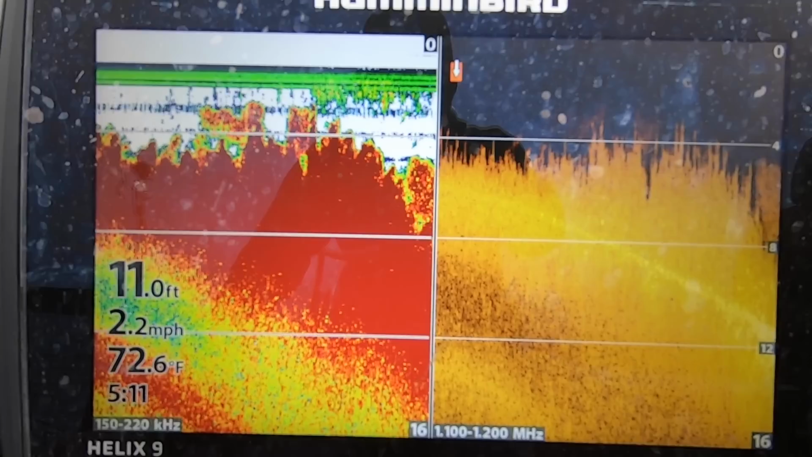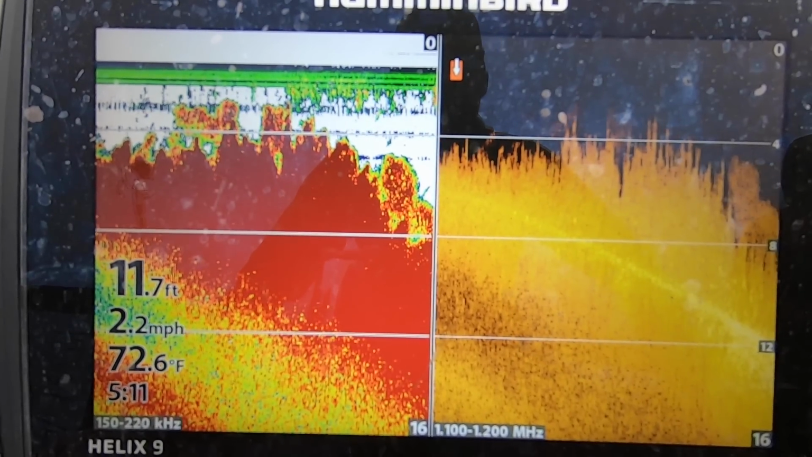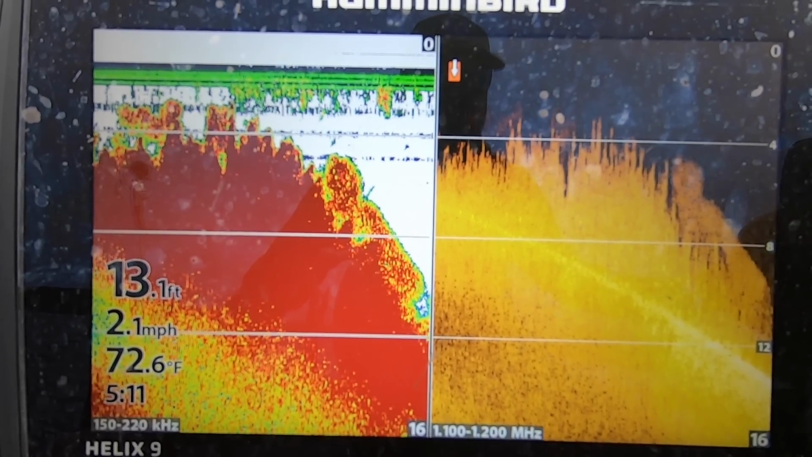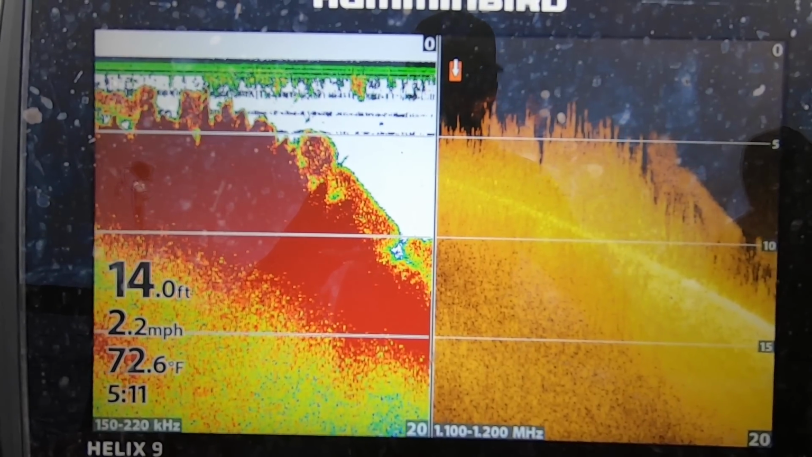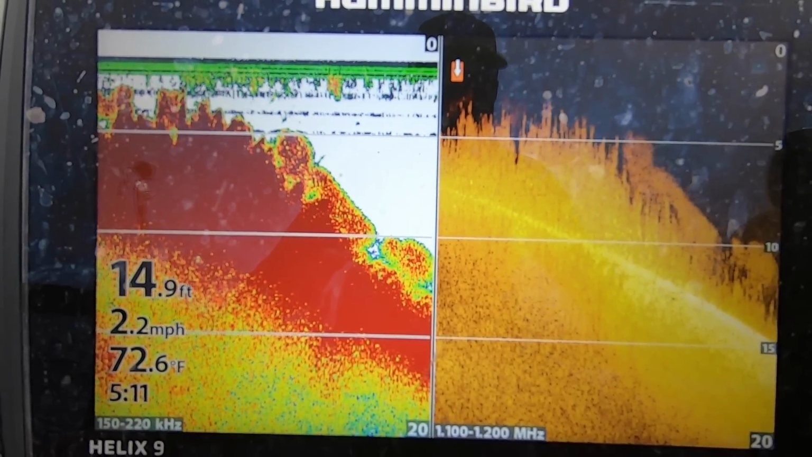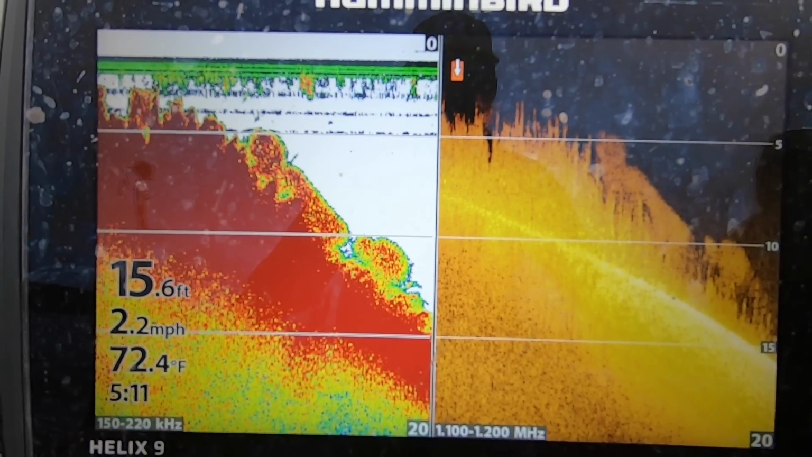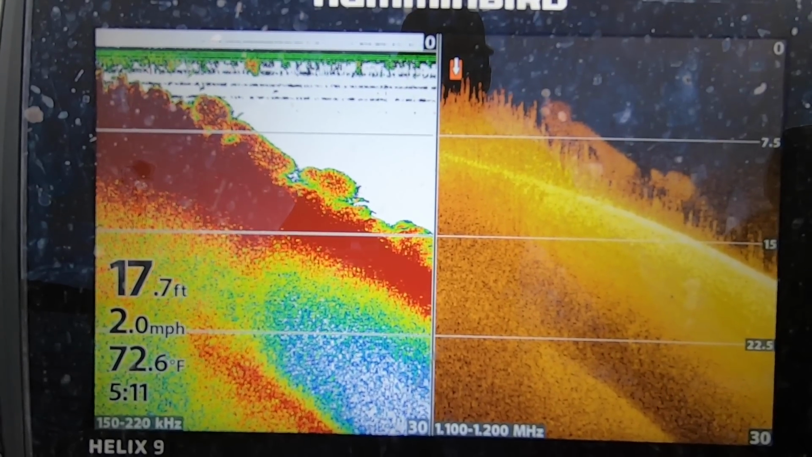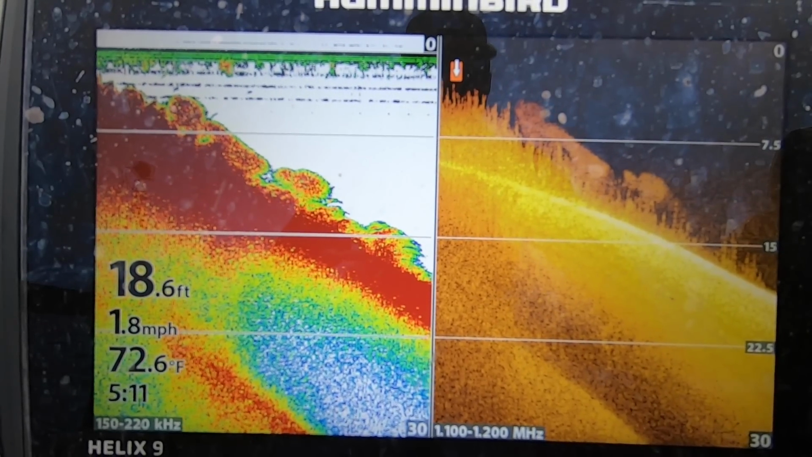All right, guys, so you can now see we're in 11 feet of water and we're still seeing this really thick edge, which is awesome. Because a lot of times the deeper this edge is, the more likely fish are going to relate to it. And this is almost better than I dreamed of. There's actually weeds out to like 17-ish, 18-ish. Yeah, 14, 15 feet. This is like a real deep edge right here.